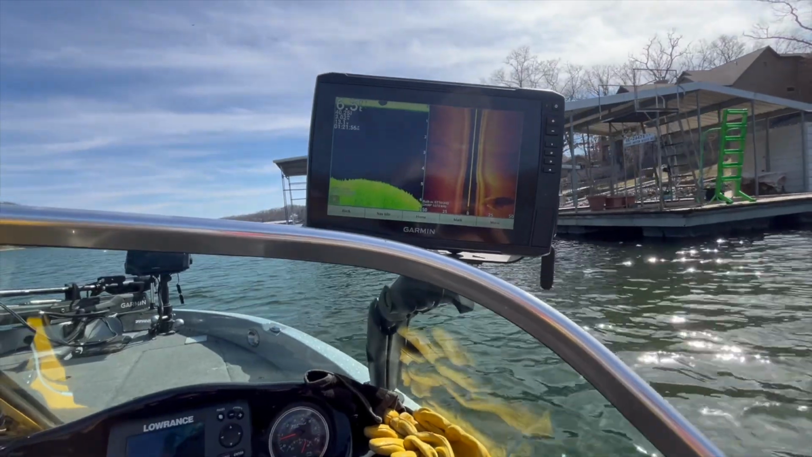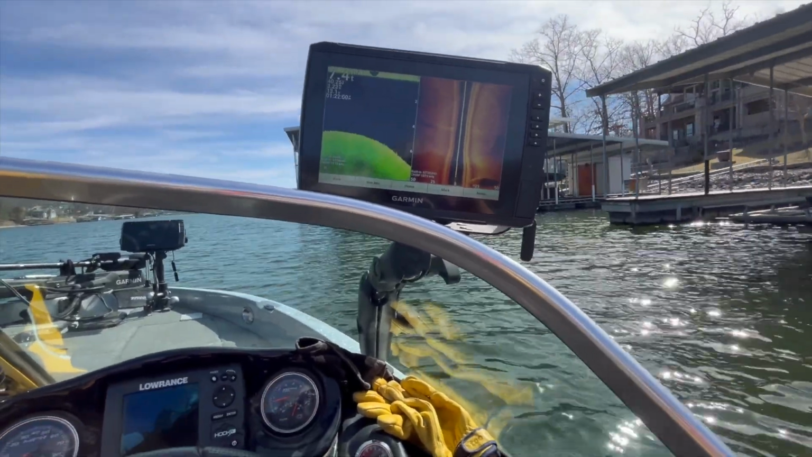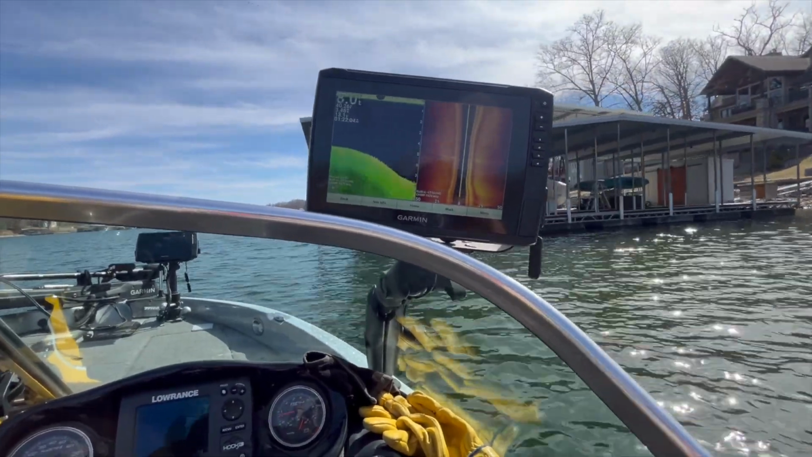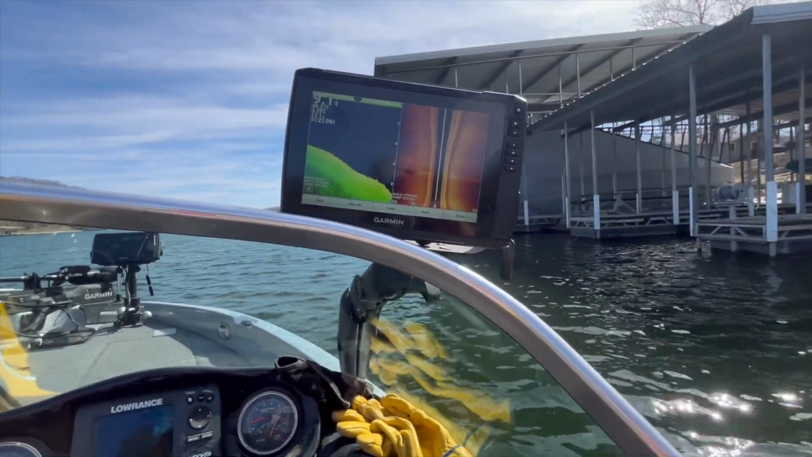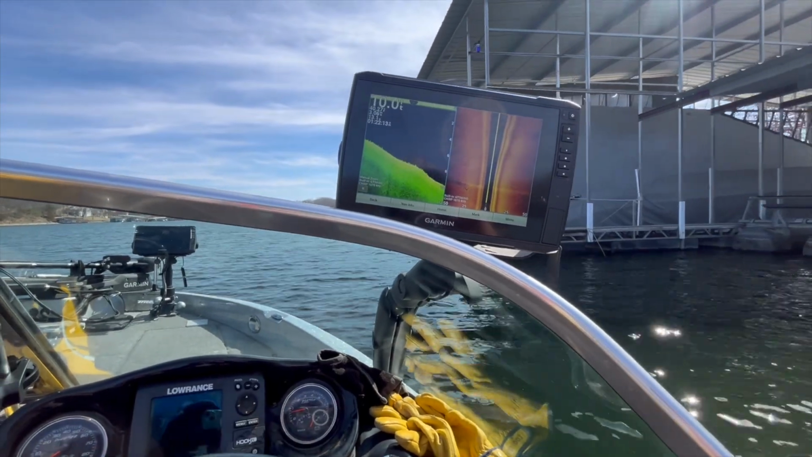I did not mark any fish on the down imaging or side imaging until I got back into about 12 foot of water. The water temperature back there was I think 40 degrees. So water temperature is still pretty cold down here.